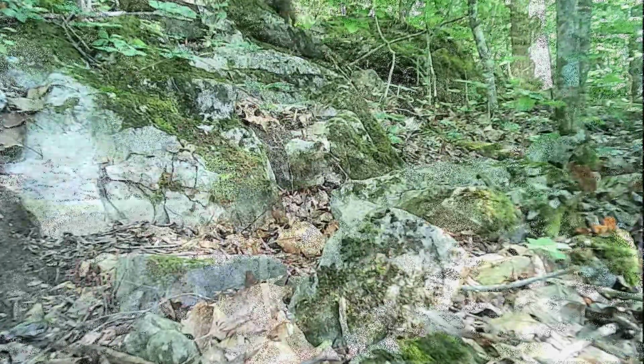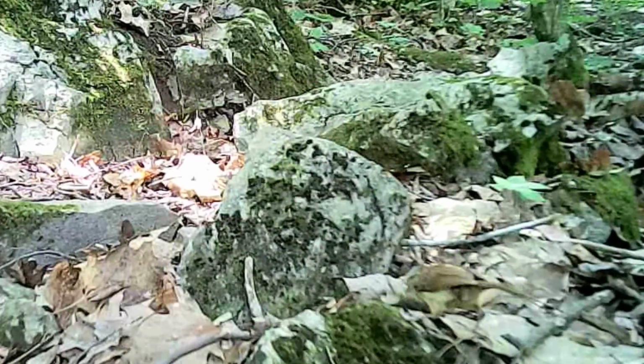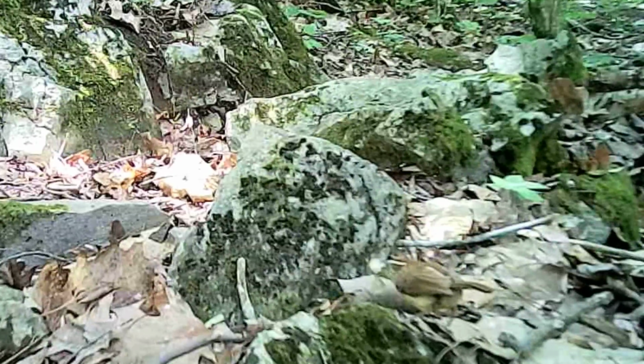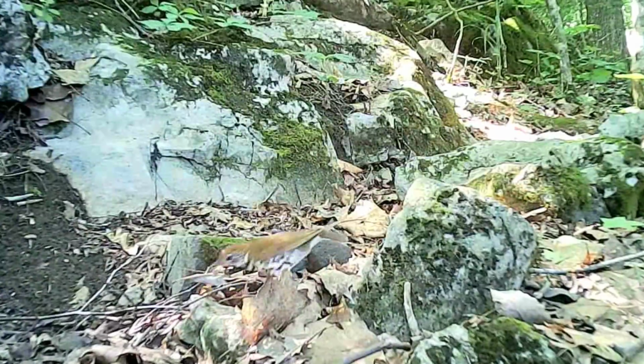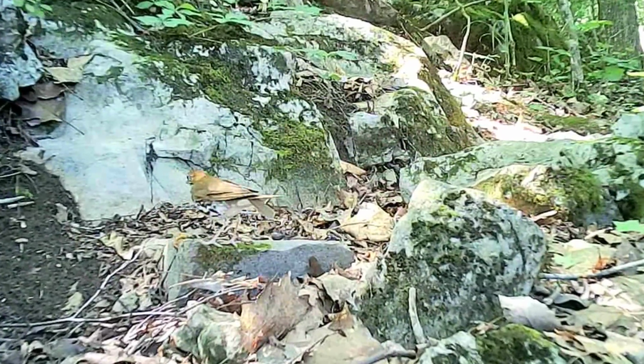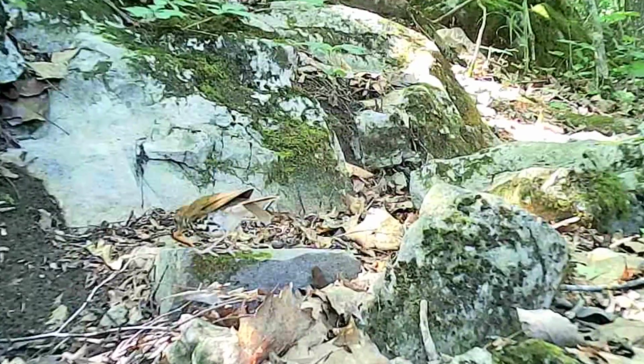And then here in the rocks, all these little bugs and stuff, the birds are having a good time. There's a wren, looks like he got him a moth. And there's old Woody, the thrush, got him a centipede. And there's a robin, got him a worm.